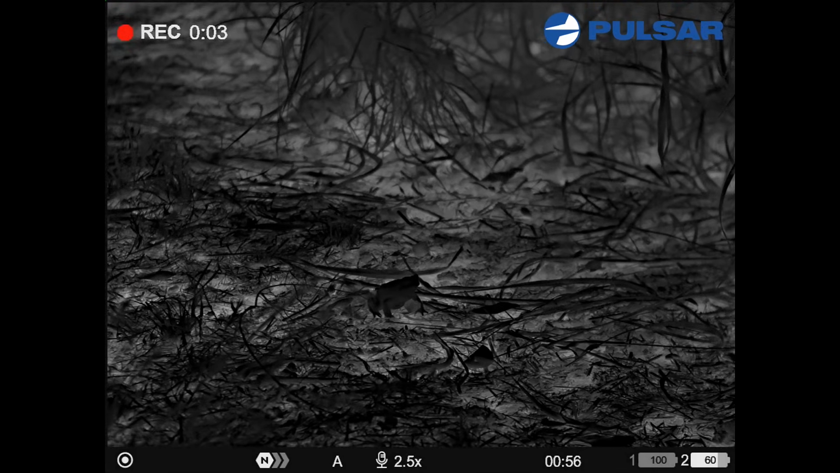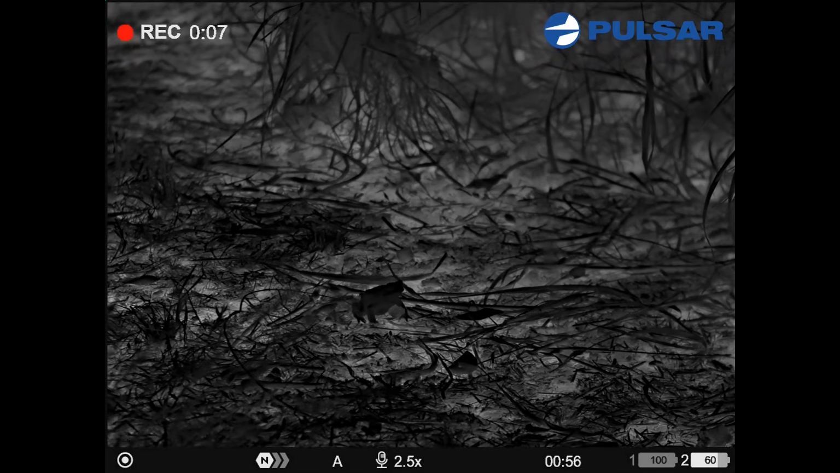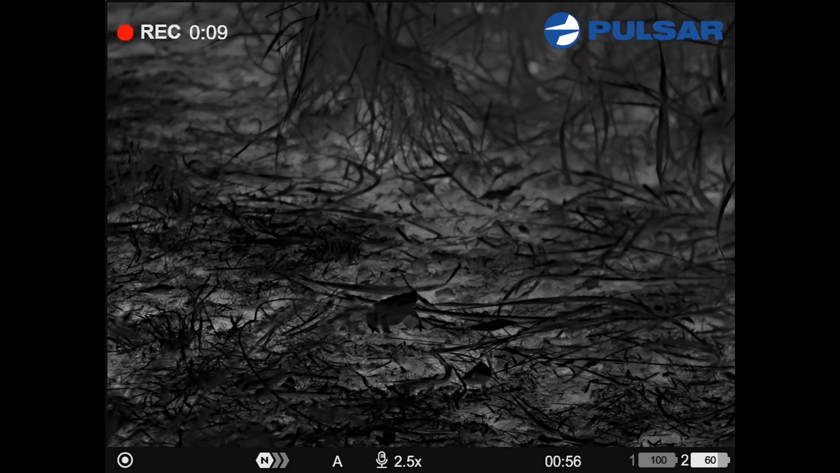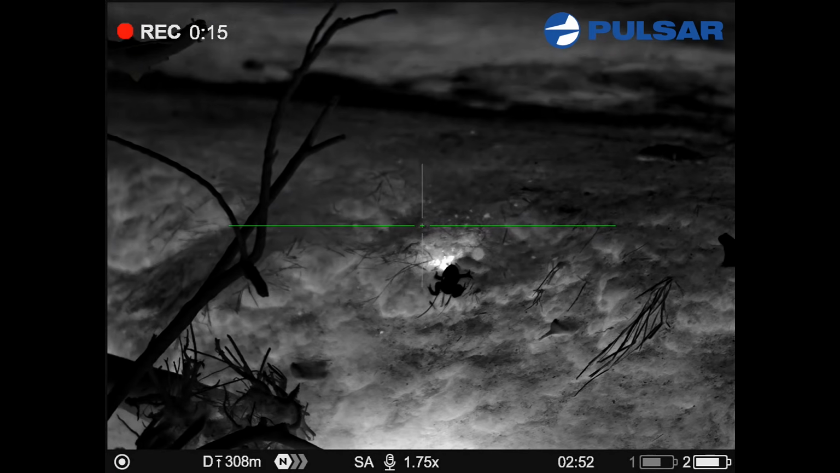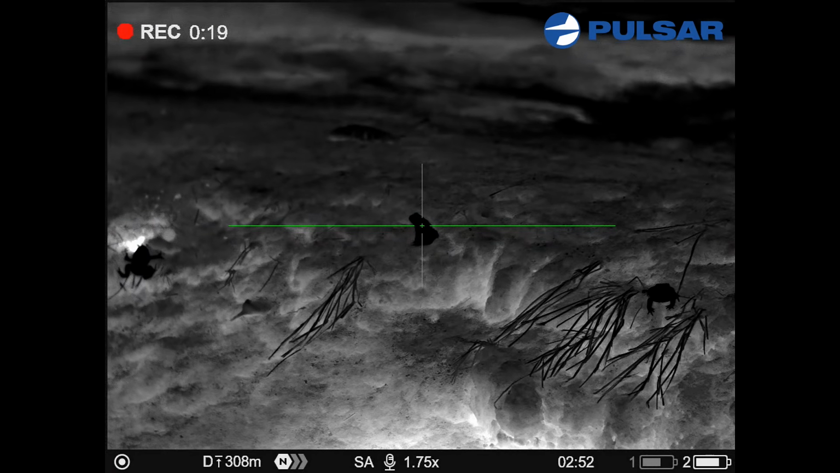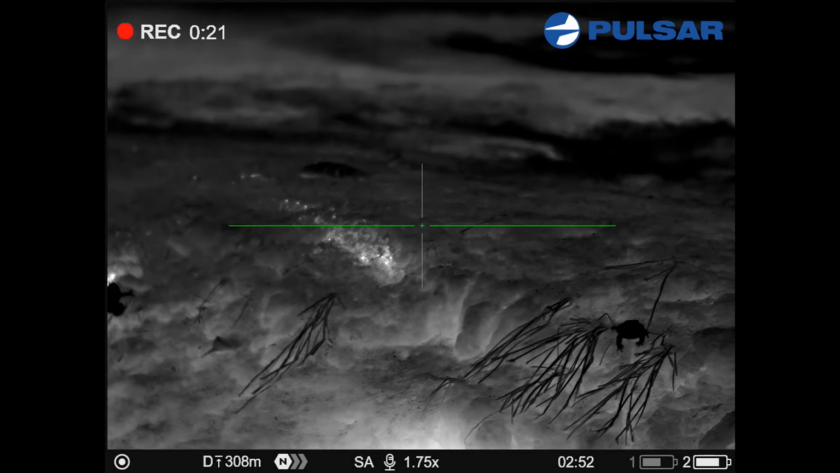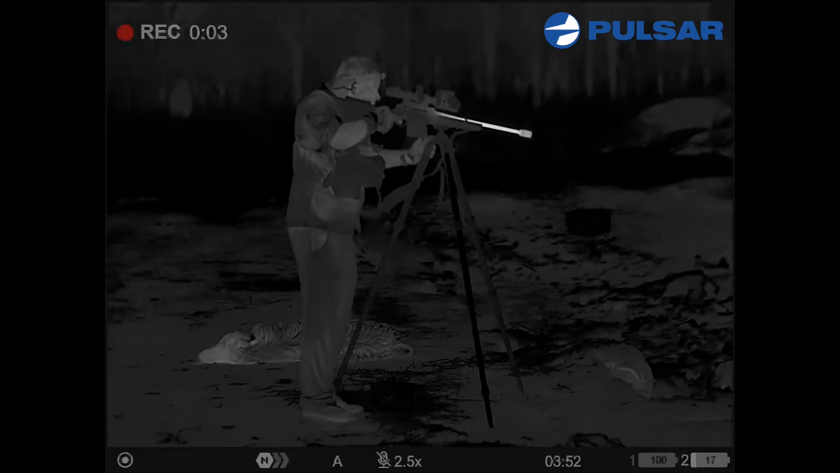What's interesting, I'm in white hot and he's black. I would have thought they'd still have a bit of heat in them and be white, but apparently not.